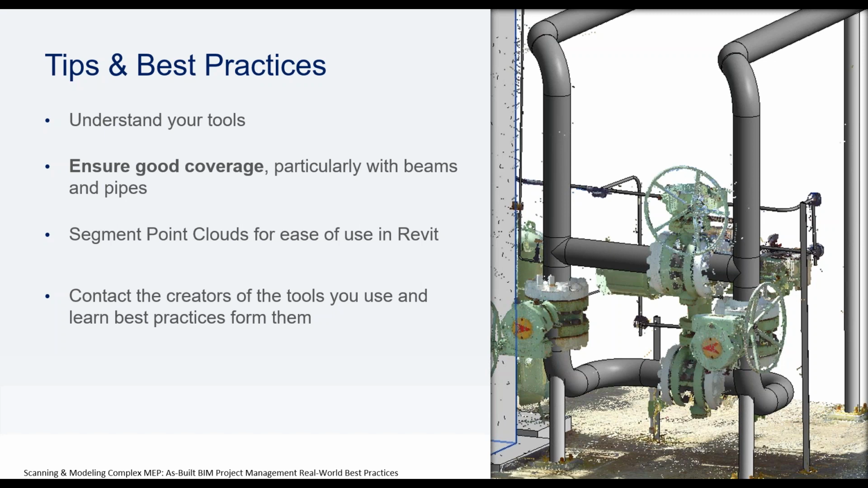So we move on to tips and best practices. It's really important to understand the tools that you're using. I've been working with the folks over at ClearEdge and Edgewise for just over 4 years now, and it's been a constant learning process.